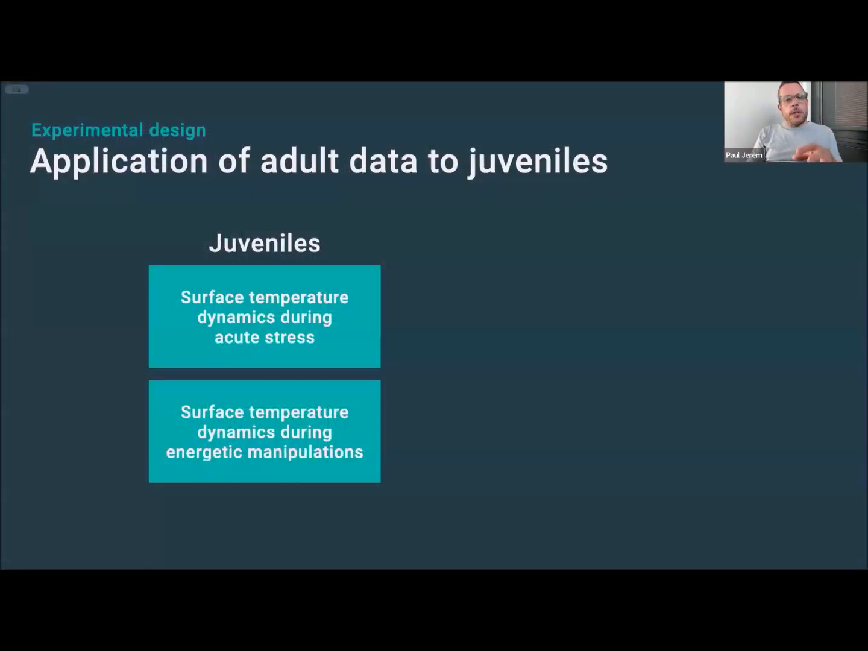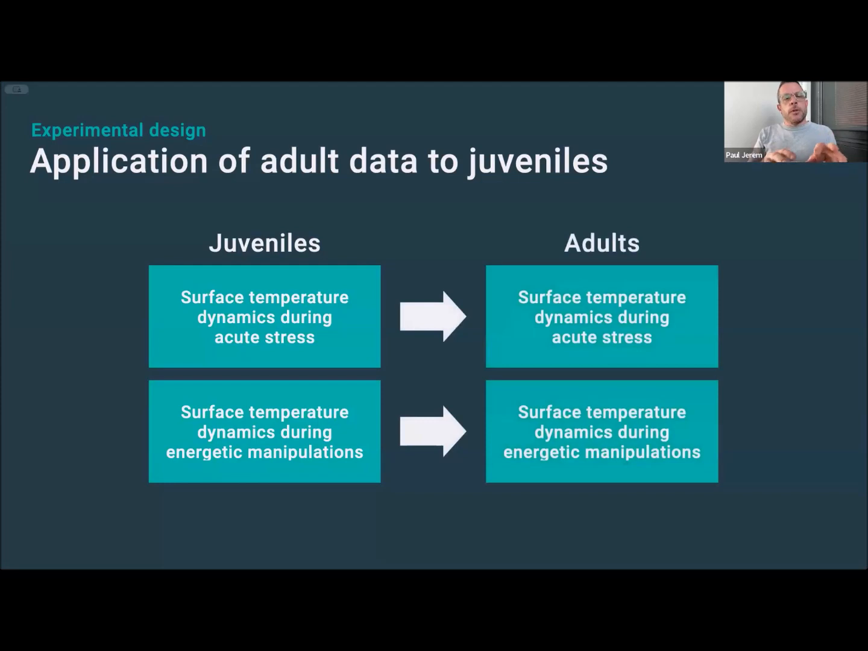So our specific aim was to compare patterns of surface temperature change measured from developing chicks during stress and energetic manipulations with those that we'd validated against sympathetic activity or metabolic rate under similar circumstances in the adults. And if juvenile surface temperature dynamics are similar to the adults, then we can reasonably expect that the same processes apply. And if not, this would instead be a first step towards demonstrating downregulation of the sympathetic stress response as well as the HPA axis in altricial juveniles. So it's a useful outcome either way.